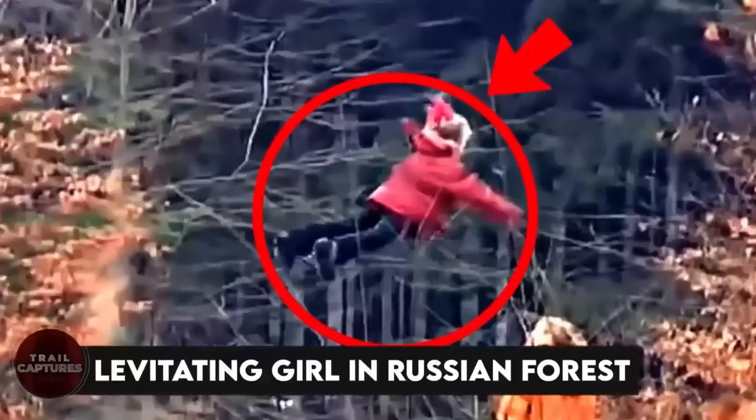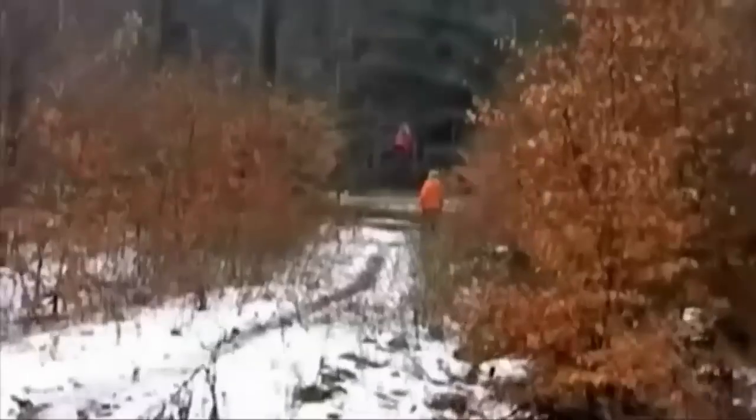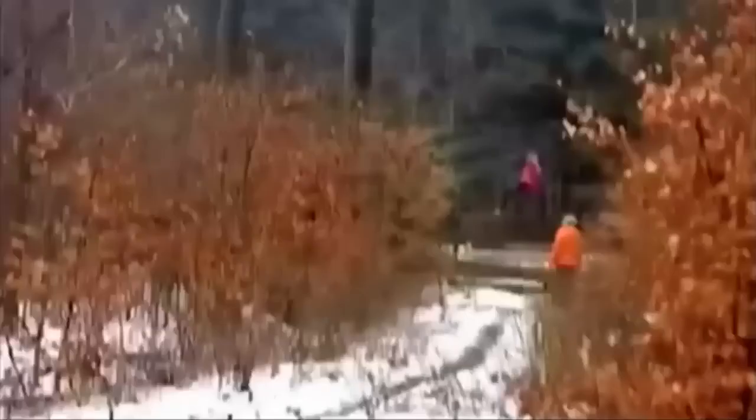Levitating girl in Russian forest. We found something paranormal for you with a Russian forest. A little girl is floating in the air, and a woman is standing on Earth right beside her. Could this be a witch mother and child practicing their magic? Aren't you amazed by the magical powers of this levitating girl? They both ran away, seeing the camera approaching them.